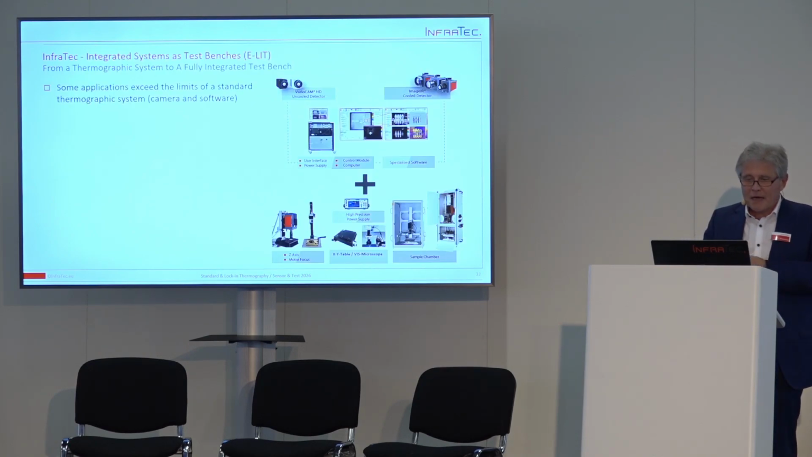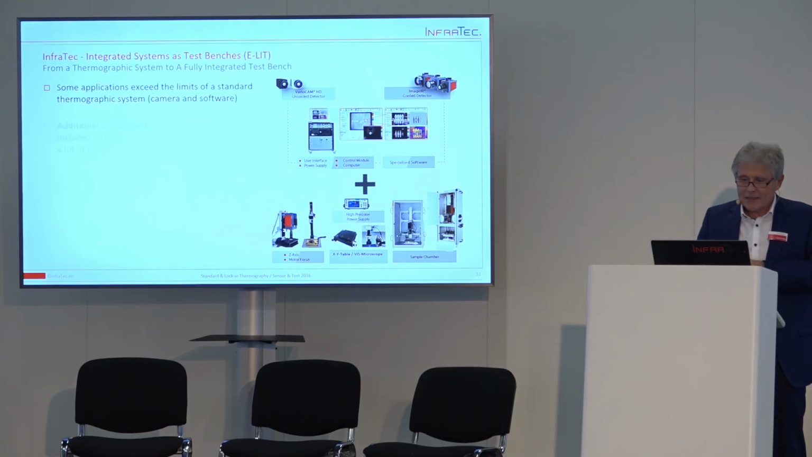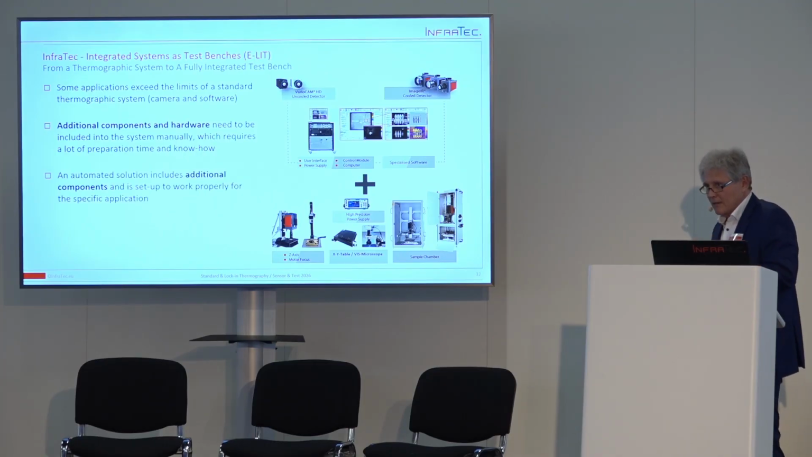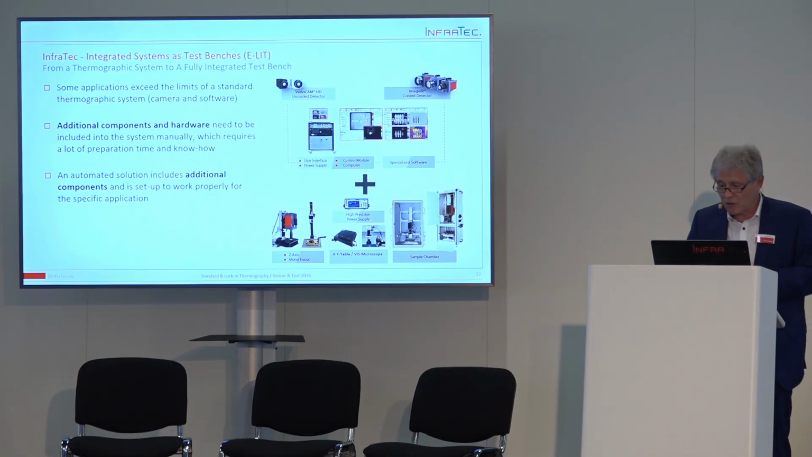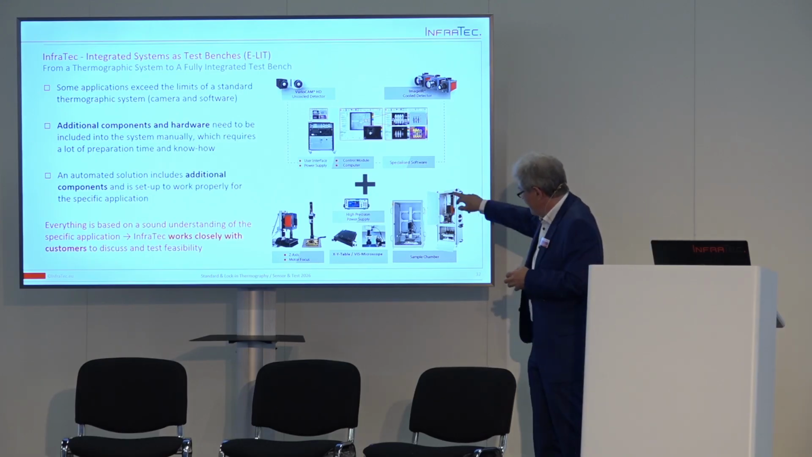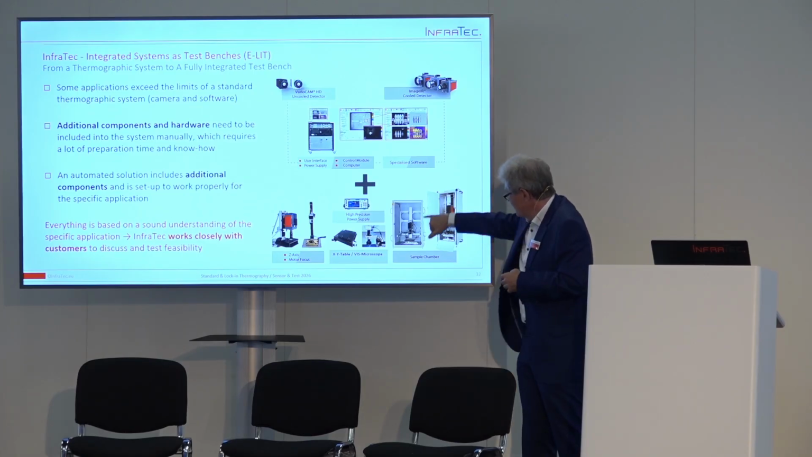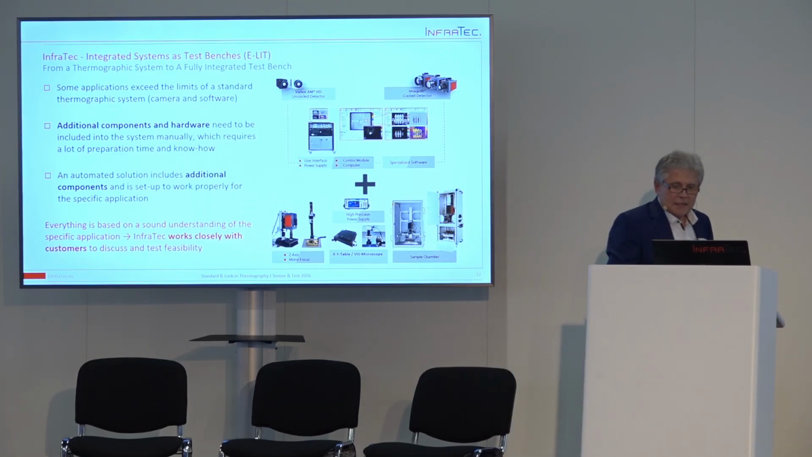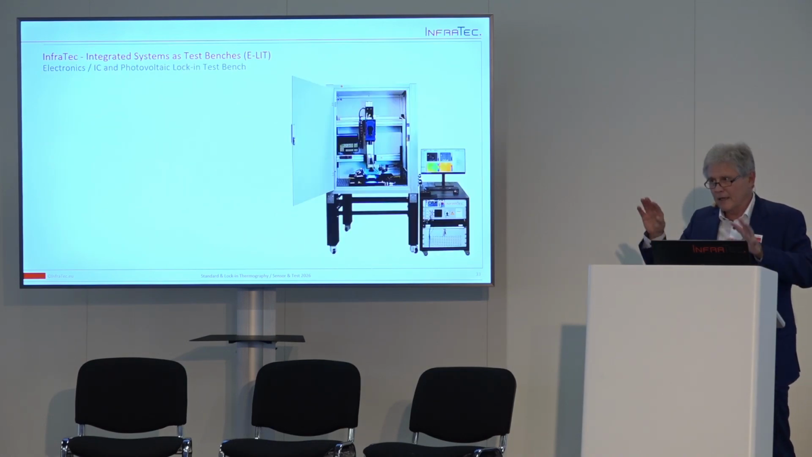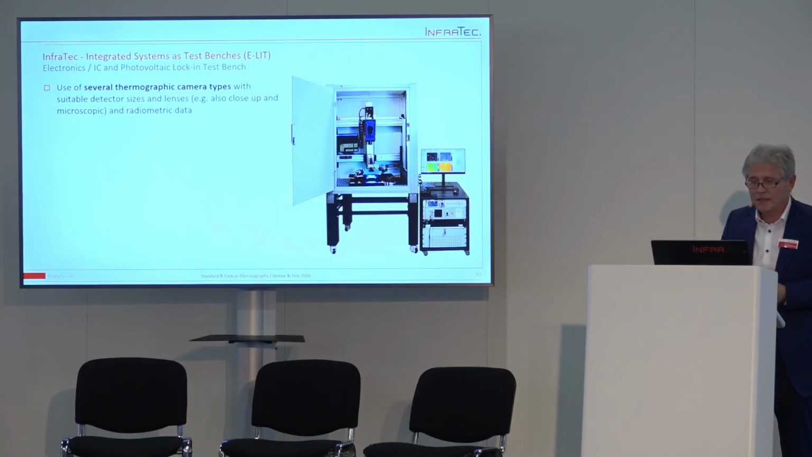Okay? But for this kind of application, you need some additional tools from us, so we can offer additional components and hardware for excitation of the chips and so on. We can offer some chambers for it, so that the camera can be put in, let me say, in a perpendicular orientation, and with the probe on the bottom, so that the chamber can be closed for preventing some environmental impacts and so on. Okay?